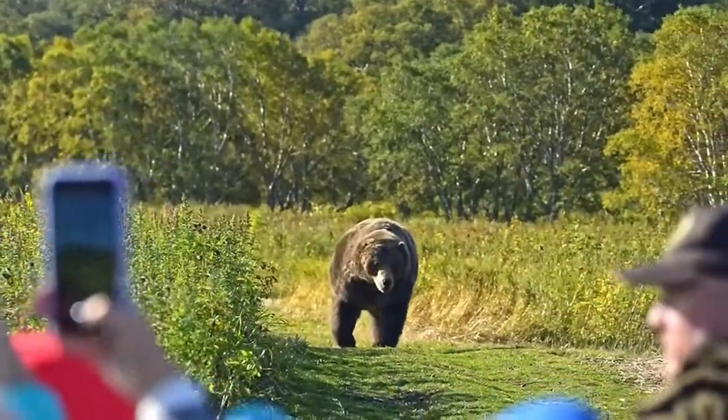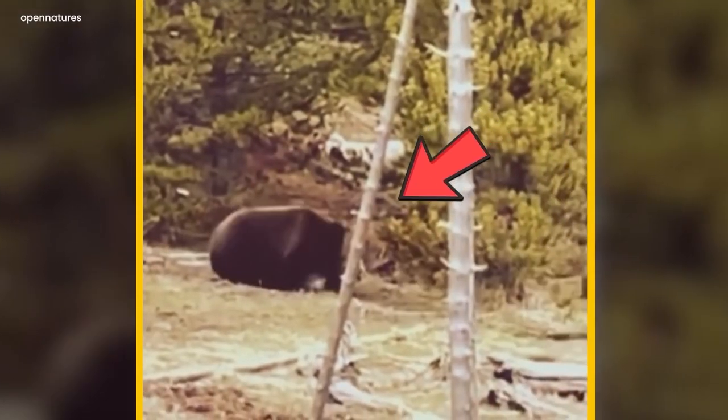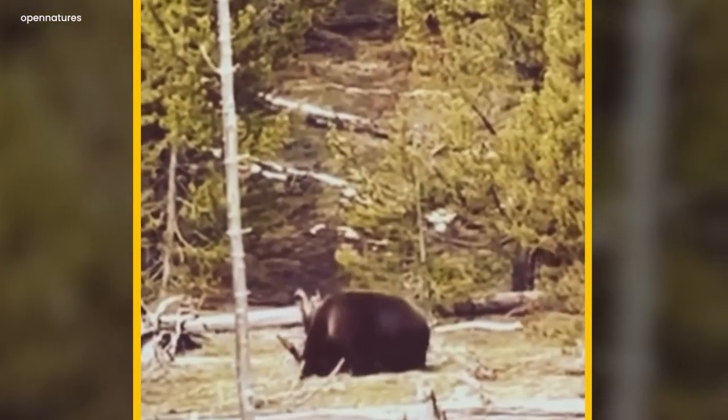Nature's power play. Behold the cruel and captivating nature of the animal kingdom. Witness a fierce encounter where a baby bear is attacked out of nowhere by another bear, leaving it vulnerable and clueless. This is a stark reminder of the brutal and unrelenting realities of nature.